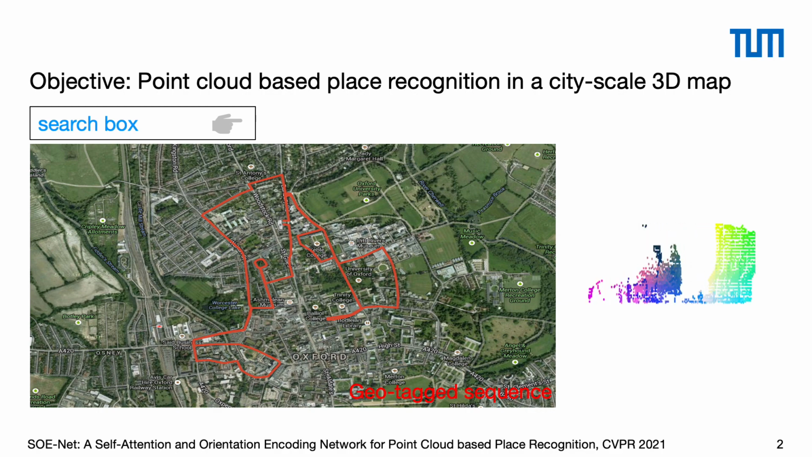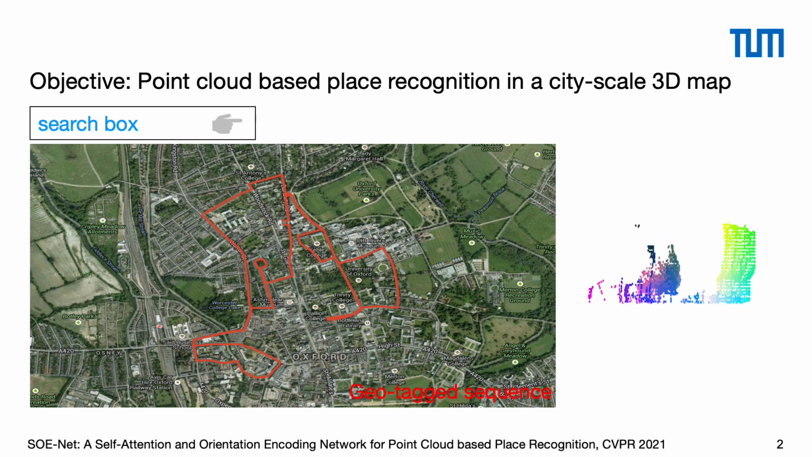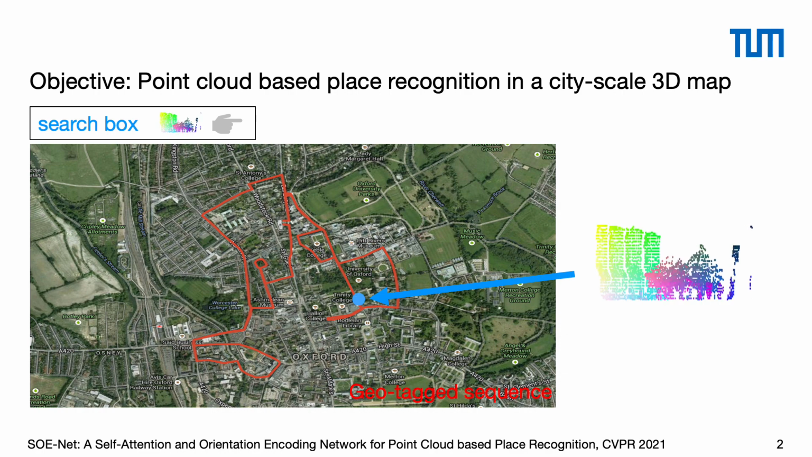In autonomous driving, relocalization in a large-scale 3D map is a critical functionality, and place recognition is a key subtask of this problem. The aim is to recognize the place where a given scan is taken. We would like to input the scan into the search box and get its location from a large geotagged database.